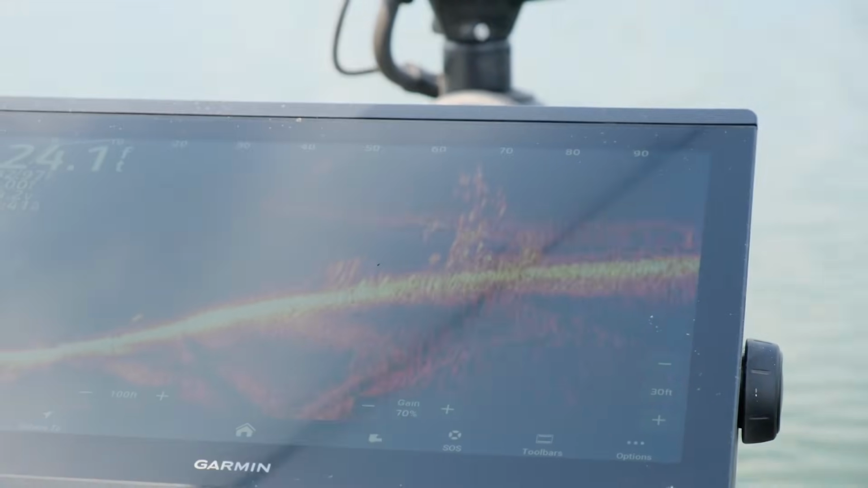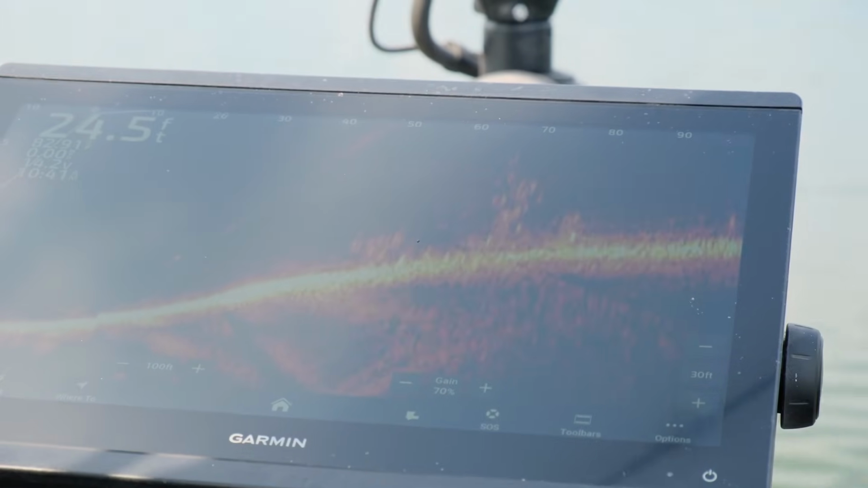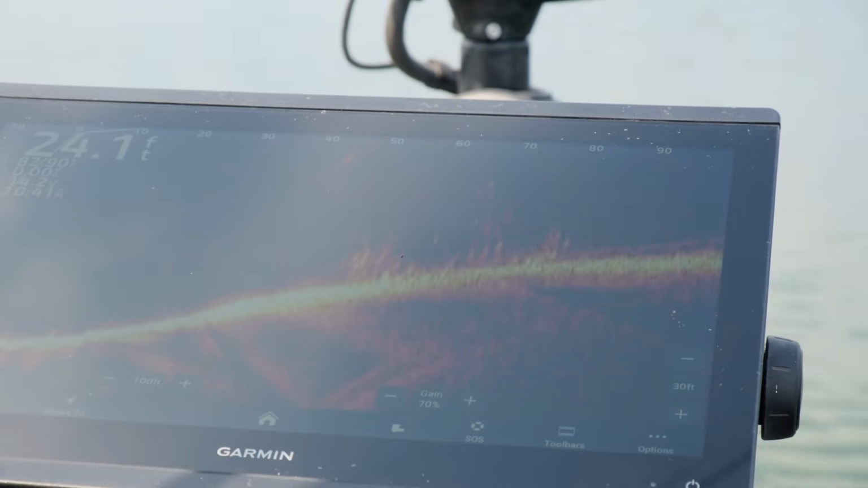Here's my bait falling right here. I'll try to bring it right over the top of that second pile.